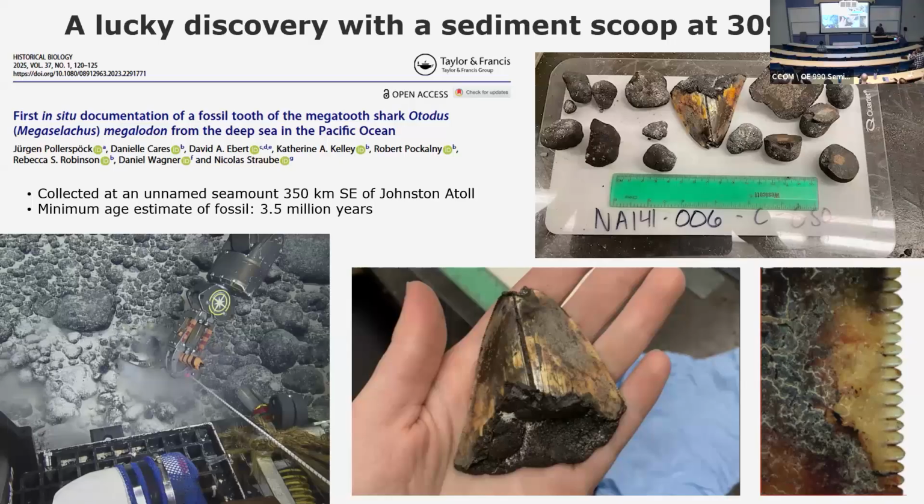There was actually a paper published on this. It was the first time the context of where they were collected was recovered in situ from the deep sea. It's very cool. So you never know what you're going to find on any given dive.